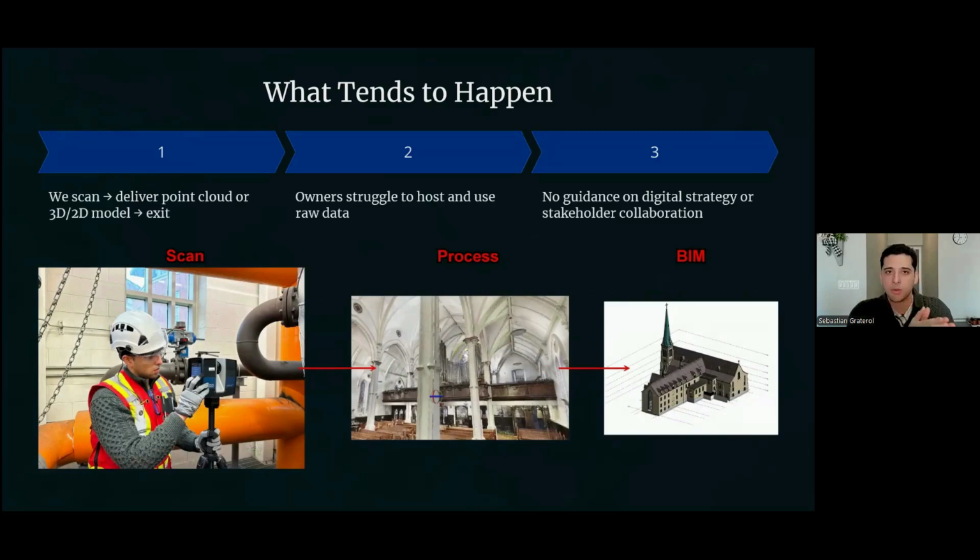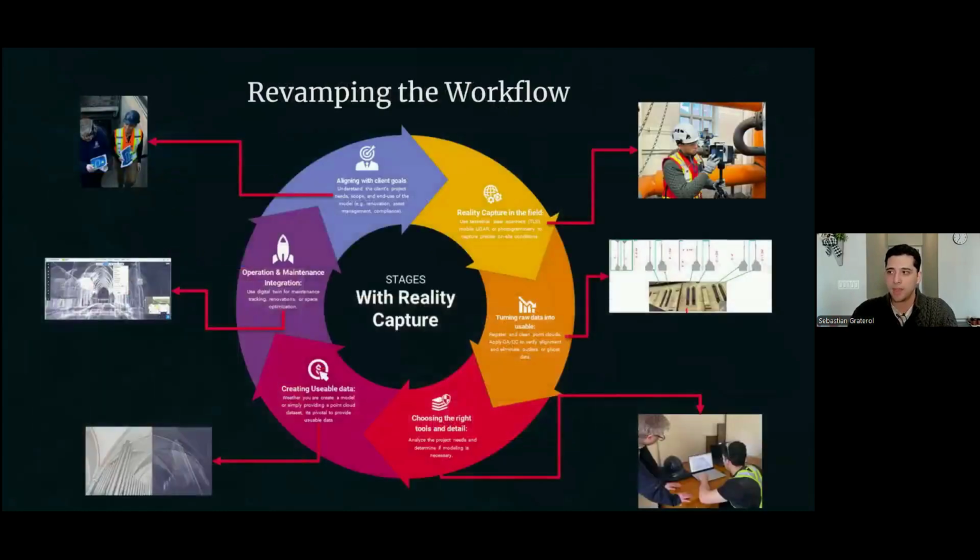A lot of times we are trying to bring this to the client, and then this is where we walk away. We act very much like a traditional surveyor, and this happens a lot because of the GC influence and construction influence. You just do a job, you walk away. But when it comes to owner-led work, there's a change of terminology and there's a change in the method. And this is where I think revamping the workflows can be very, very important.